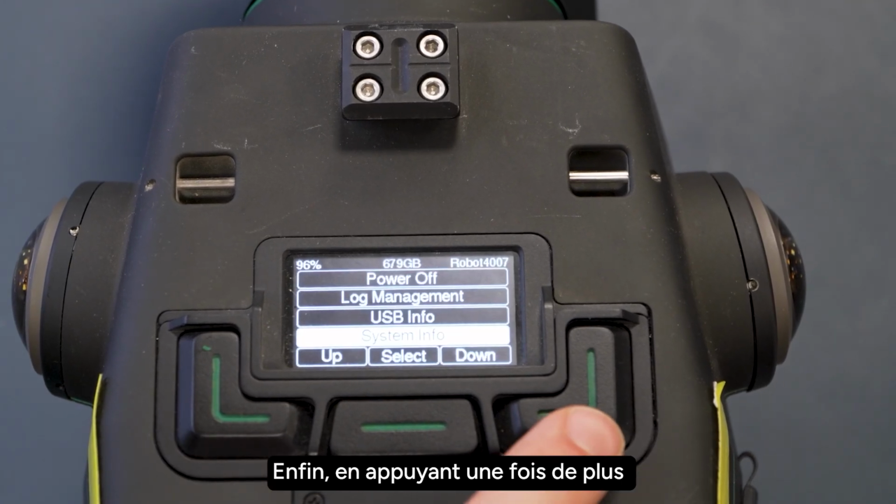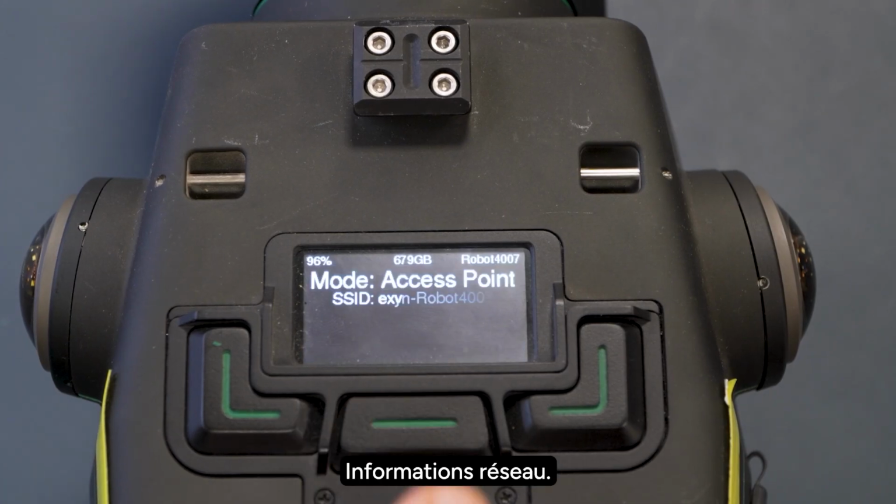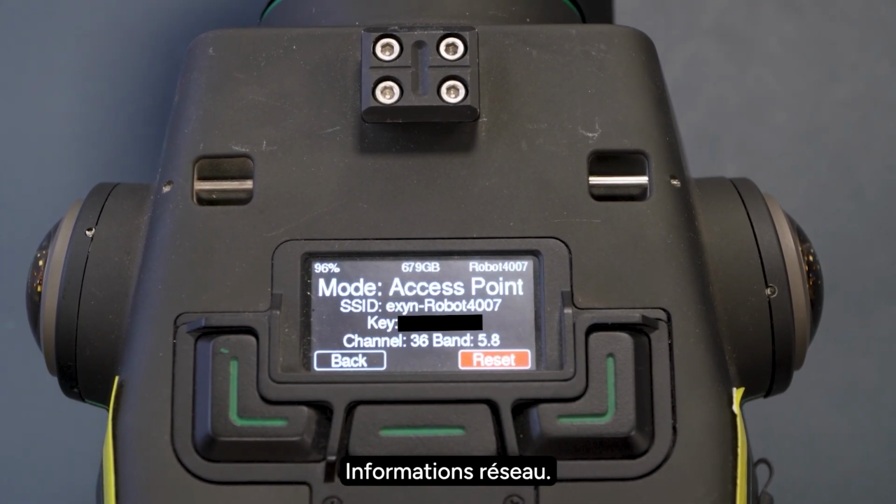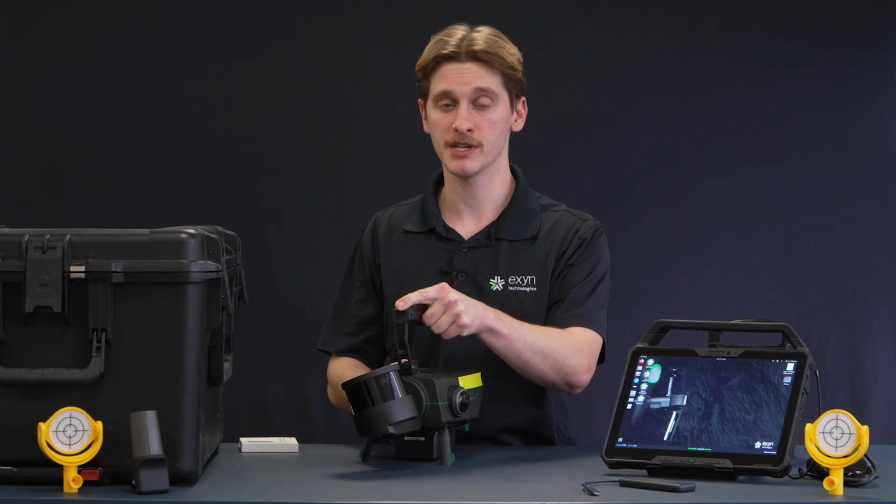Lastly, if you hit the down button one more time, you'll be brought to a second menu screen with our final option. Let's go ahead and click into Network Info. Here, you're able to understand information about your device's networking properties, or, if necessary, reset them.